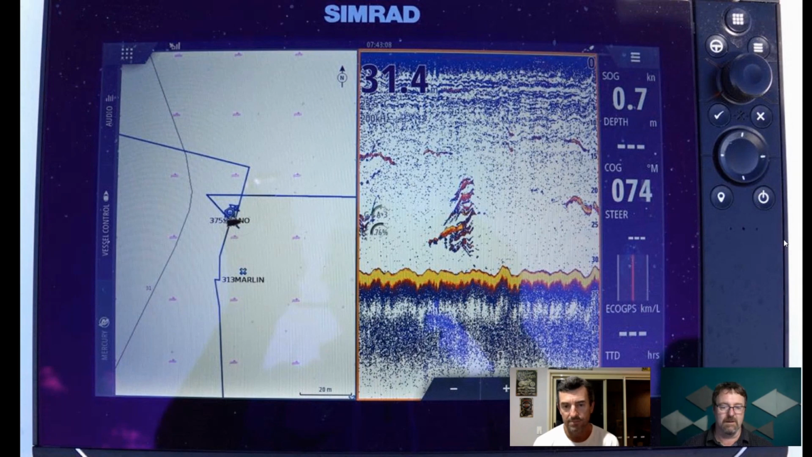Okay. And trolling speed for mackerel, mate? For me, 5 to 7 knots. 5 to 7, yep. Okay. And with 3 deep diving minnows out the back, varying depths, 3 meters, 5 meters, 7 meters, or 8 meters. All right. Excellent.